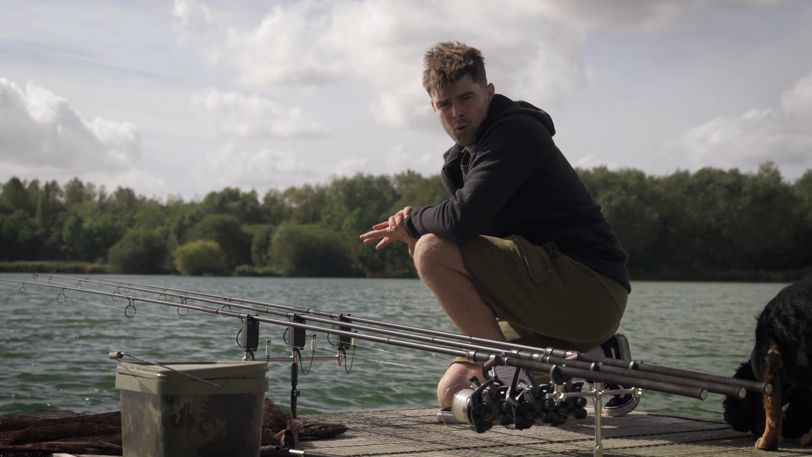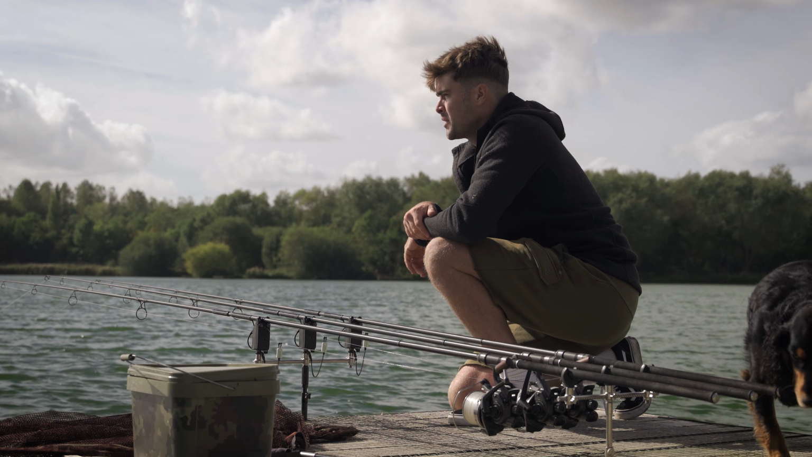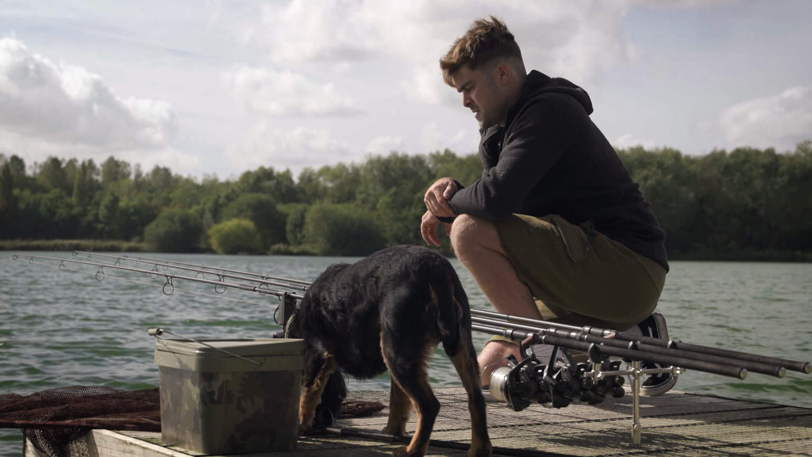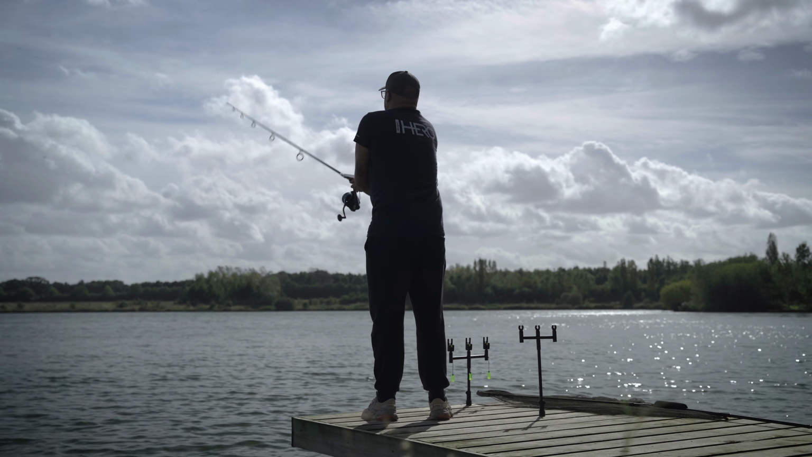The reason I've gone for a boilie approach is there are some grow-ons in here, and by that I mean very, very small carp. So if I fish loads of bits and pieces, I might get a little bit plagued by those little ones. So I'm hopefully going all out boilies to try and catch a few of the better fish.